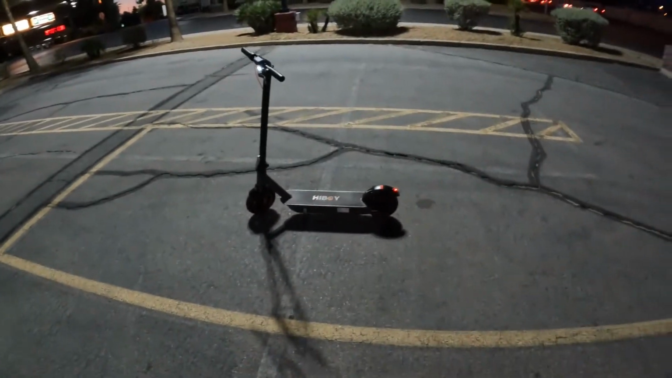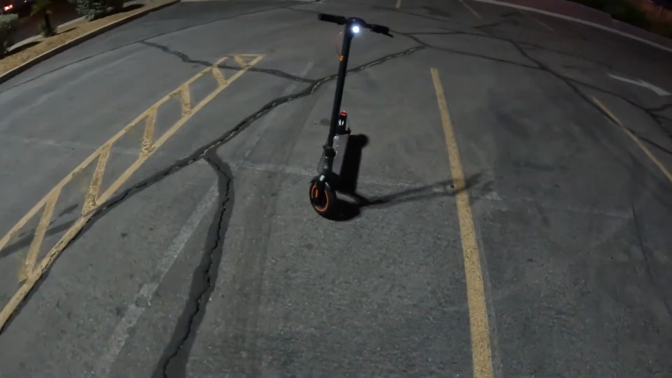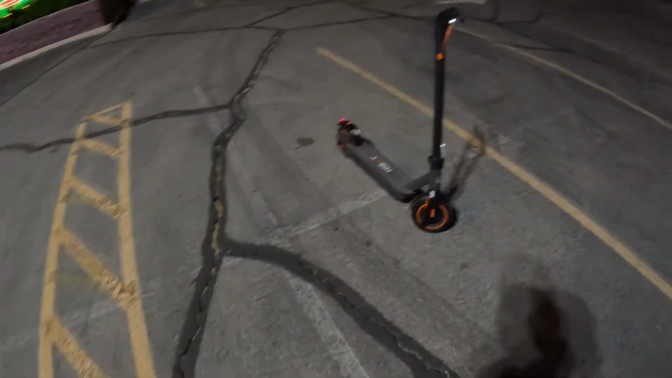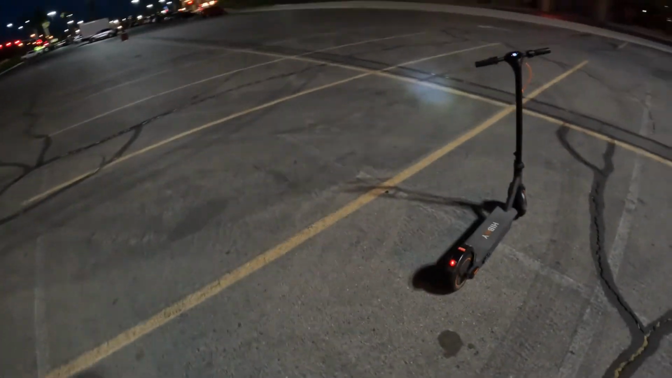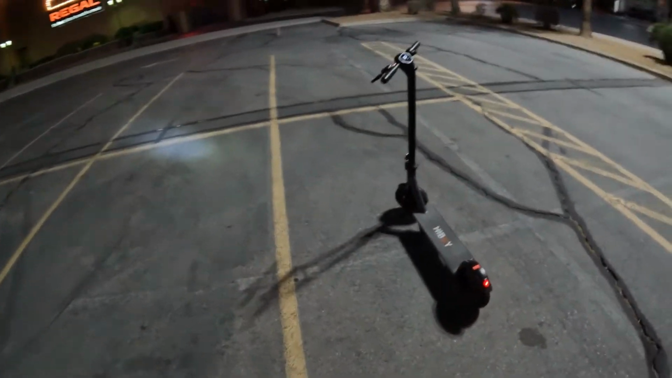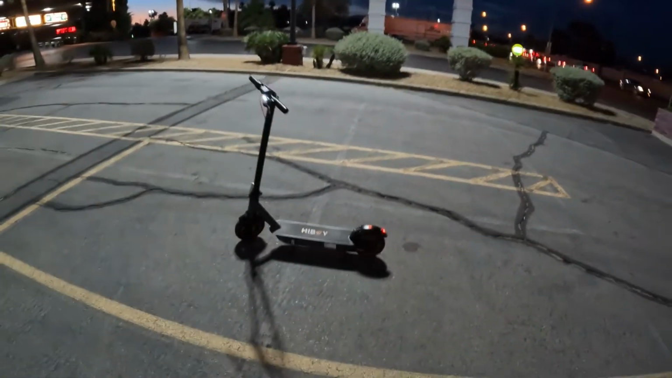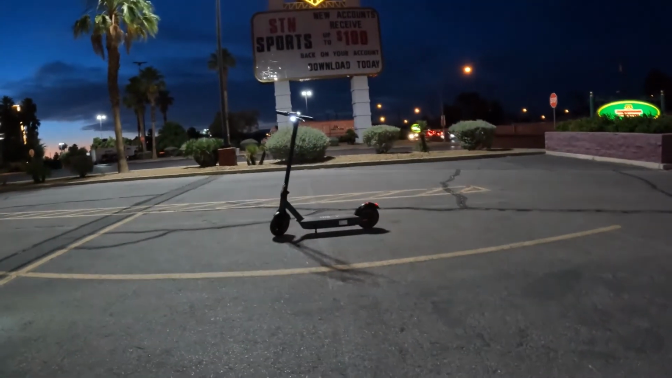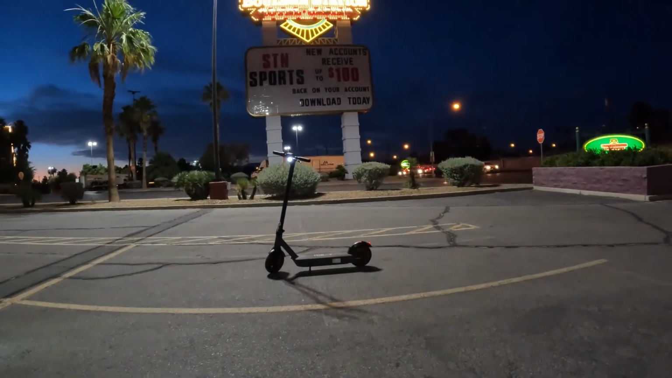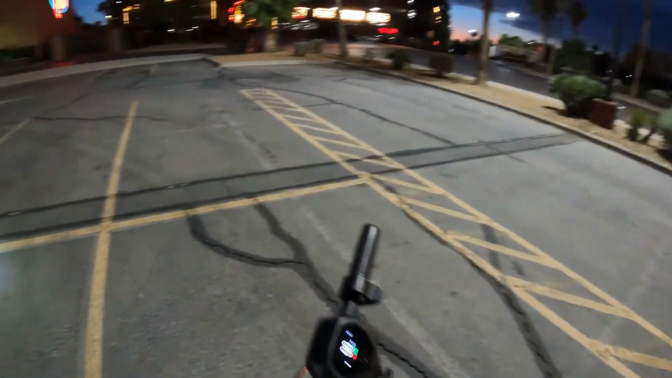Look at that. Look at that. Let's do a walk around. Look at that headlight. Isn't that cool? I never thought I would like an $800 e-scooter that only goes 19 miles an hour this much. I'm truly surprised. Let me see if I can get a thumbnail here. Alright, I can't see what it looks like in the GoPro viewing angle, so let's hope that comes out okay.